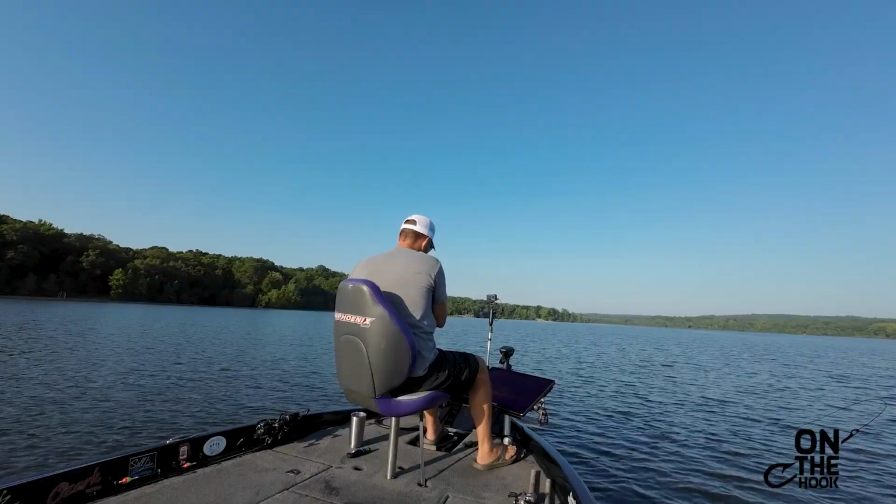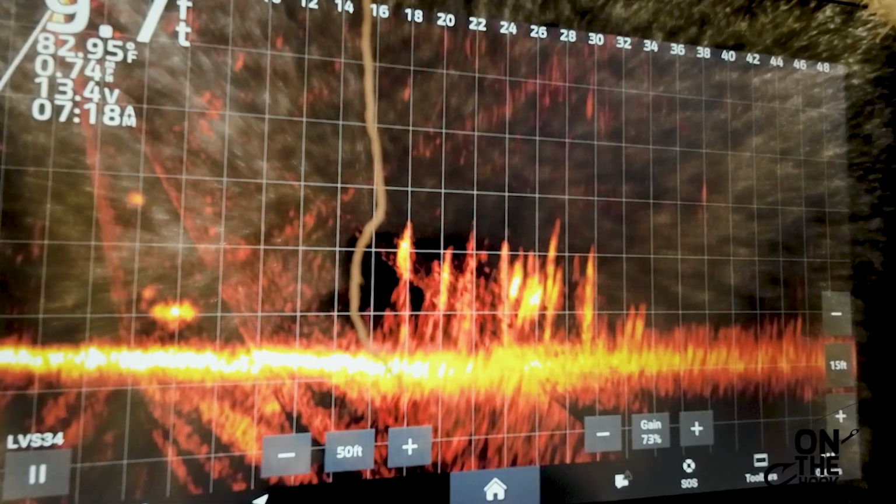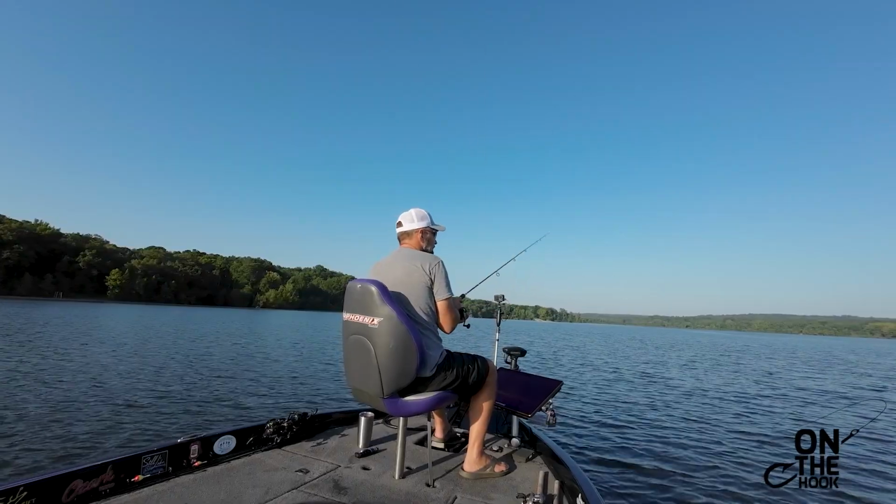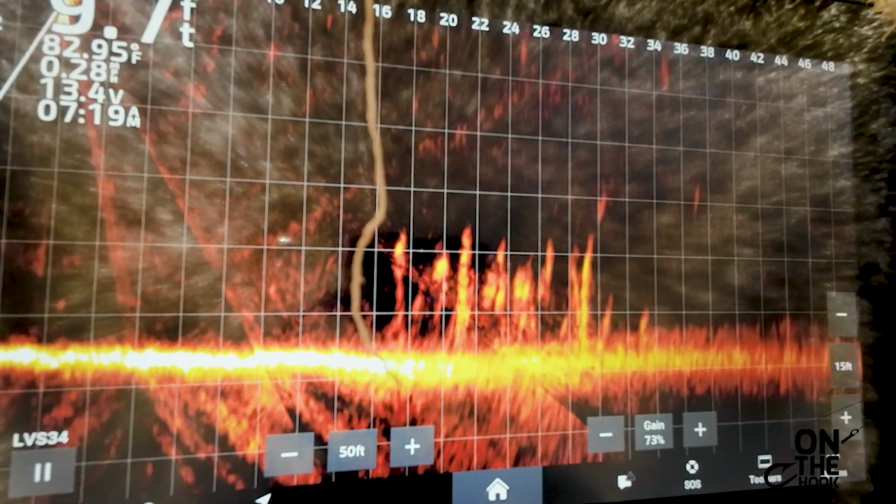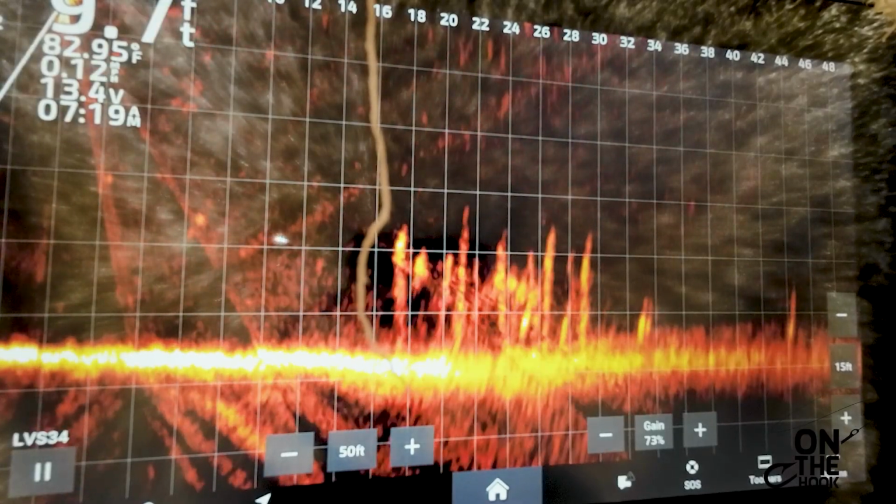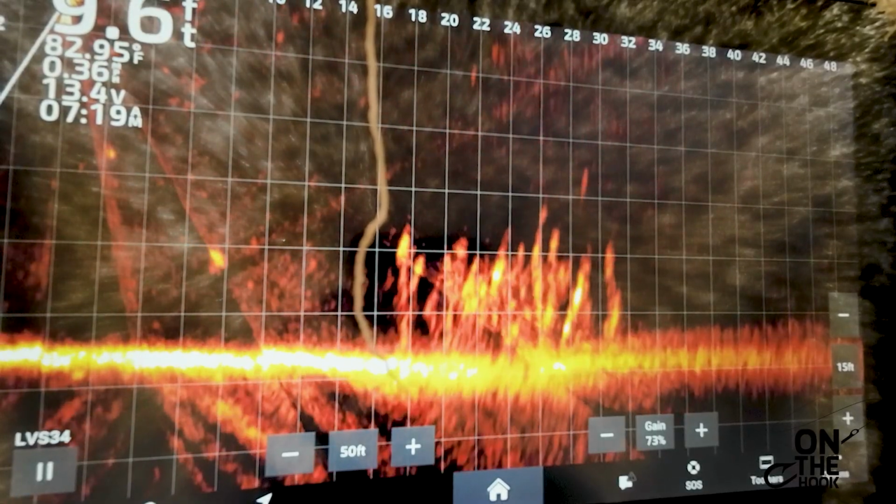I don't want you. Where did them biggins go? Oh, right there's one of them. 26 is sitting over by itself. See if I can get in there to him. Might have missed a little bit to the right. I did. So I'm trying to pull my rod to the left to get my bait over there closer to him. See what happens. I don't know if I got close enough or not.